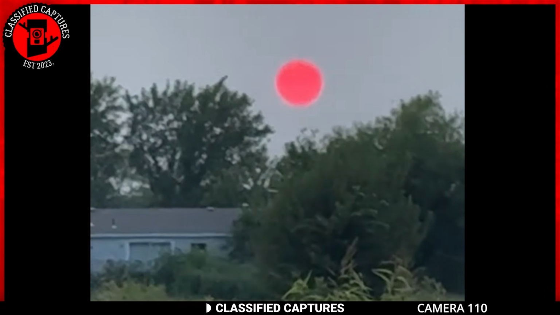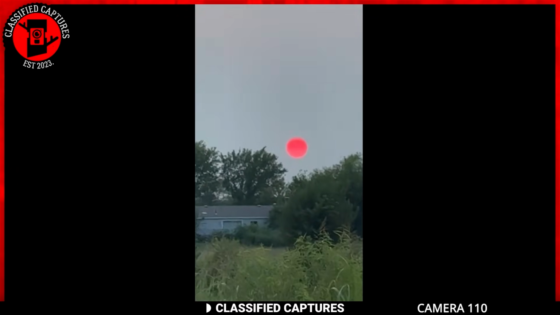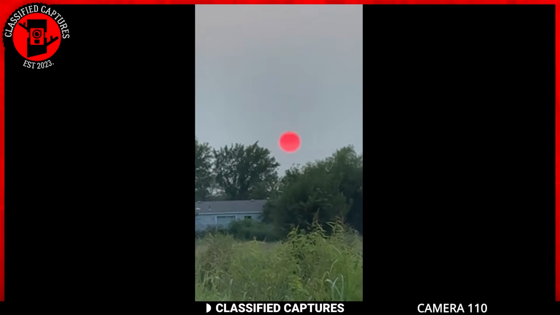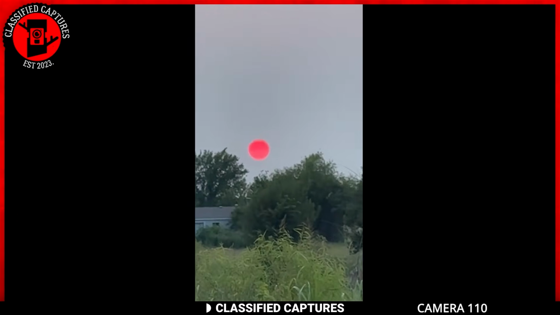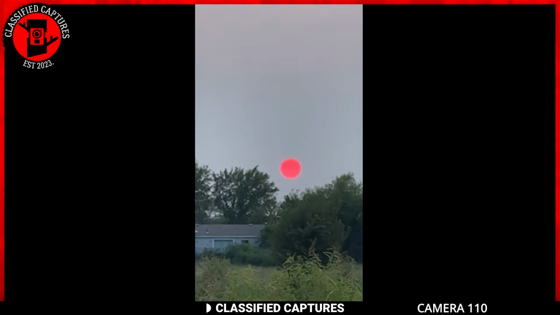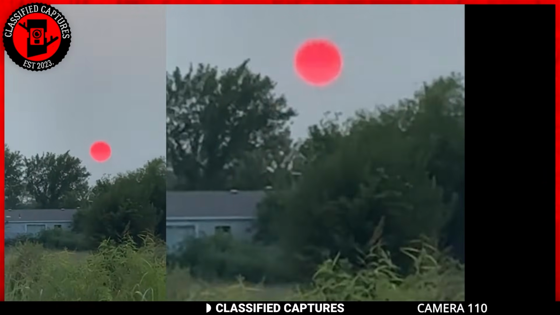The science behind this phenomenon is quite interesting. As the sun sets, its light has to pass through more of the Earth's atmosphere compared to where it's overhead. The atmosphere acts like a filter, scattering shorter wavelengths of light, blue and violet, and allowing the longer wavelengths, red, orange, and yellow, to dominate. This scattering effect is known as the Rayleigh scattering.